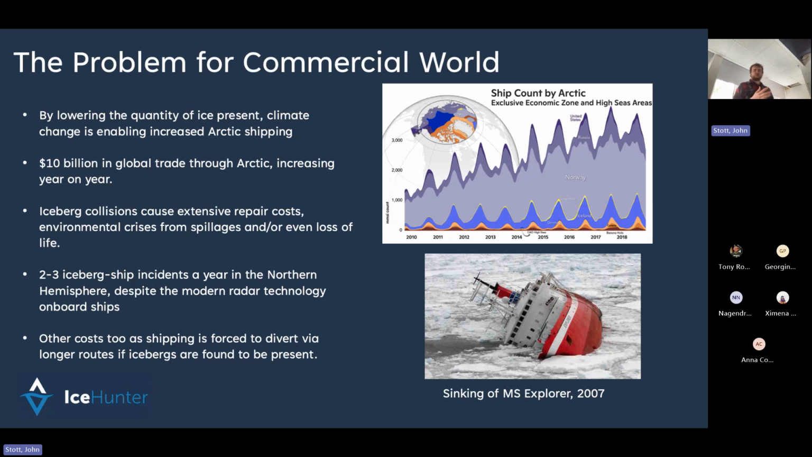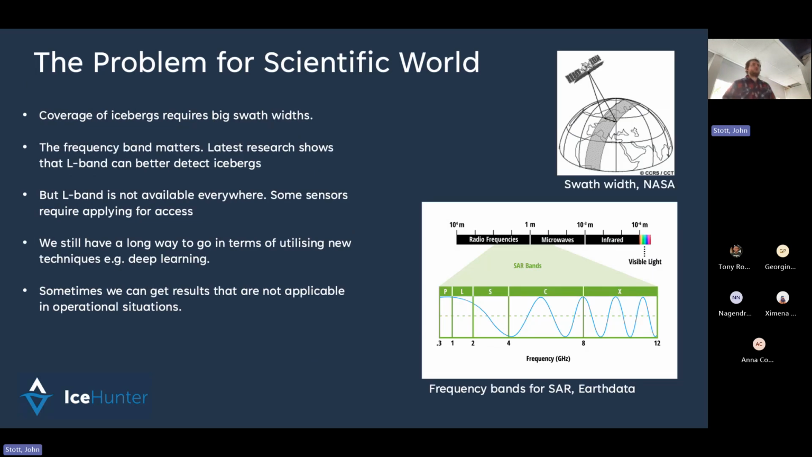Sometimes ships are forced to divert routes, and that can then add on cost, because when you've got an iceberg in the area, obviously you want to avoid that area, but you might have to add on the added fuel costs. And yeah, that's kind of it for the commercial problems. We also have the scientific problems involved with the research and the science community.